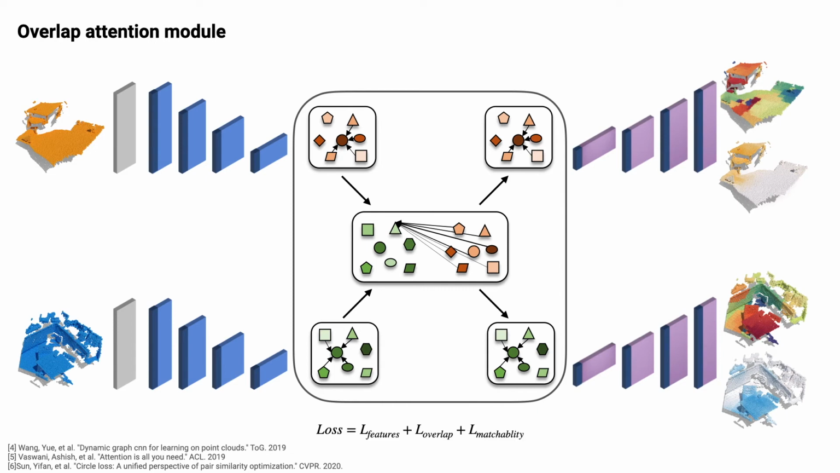We train our model using three loss terms: the circle loss for feature learning, and the weighted binary cross-entropy loss for overlap and matchability scores.